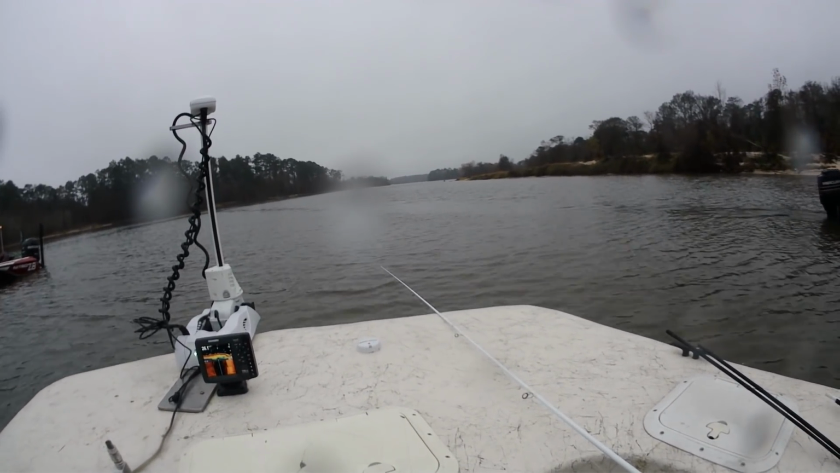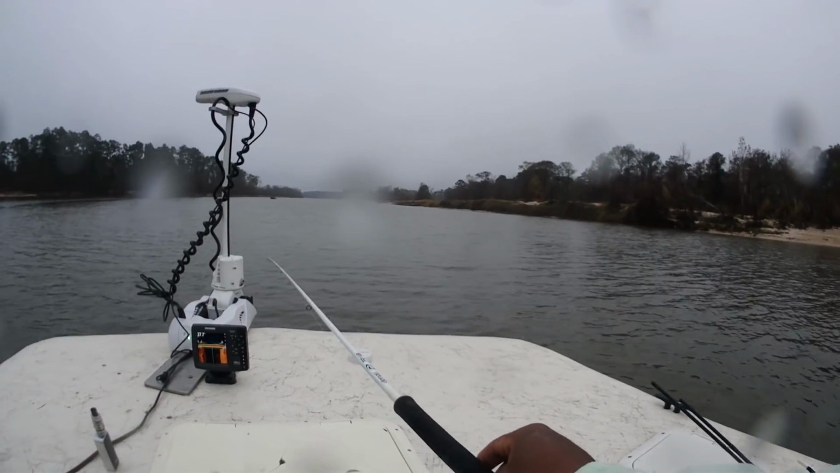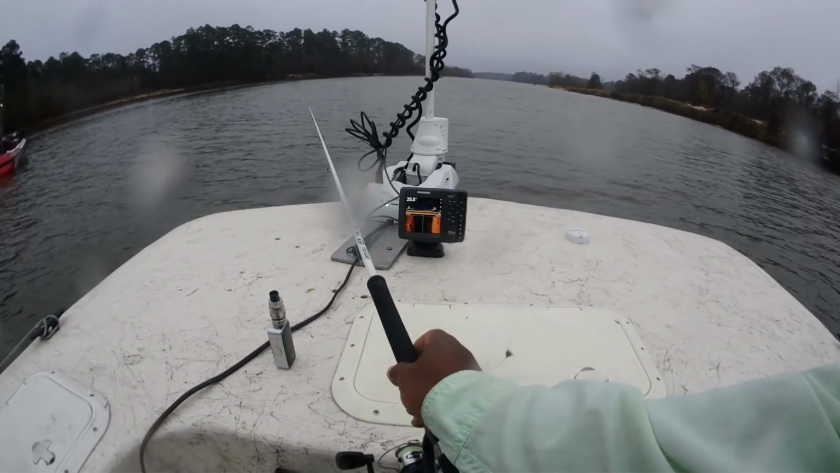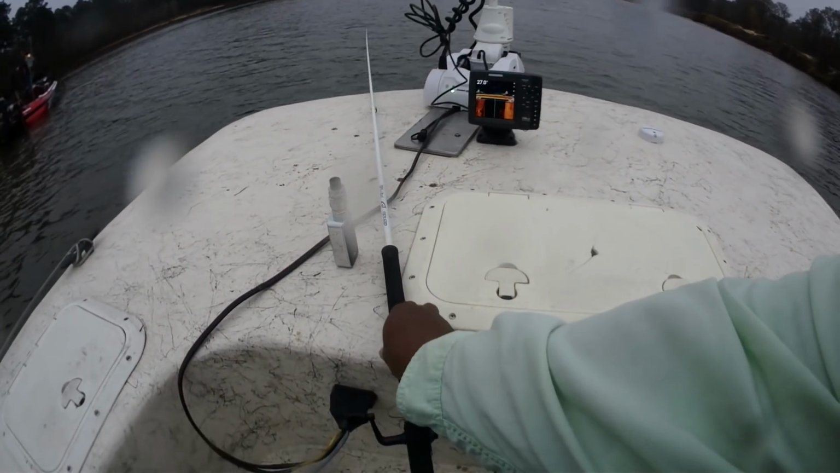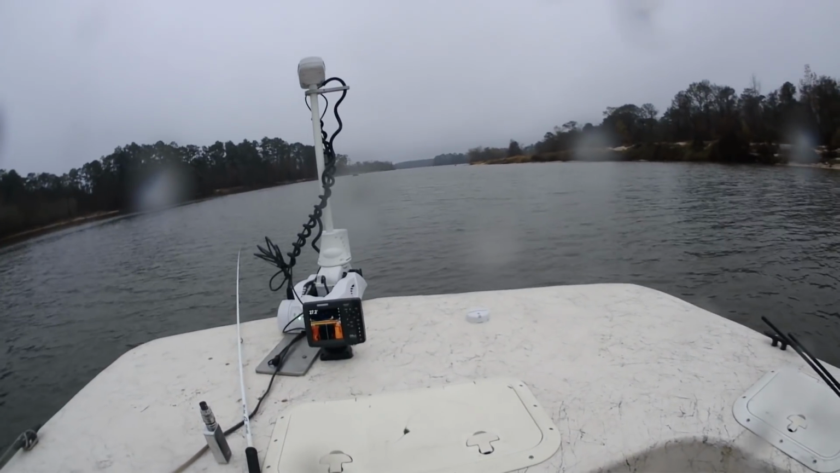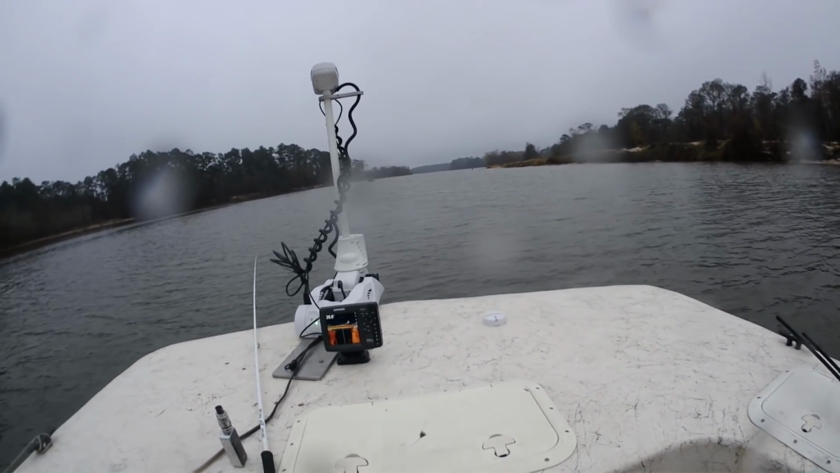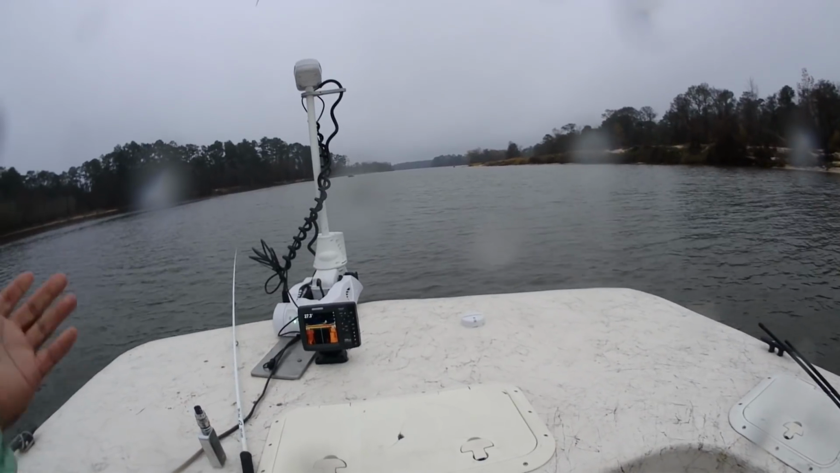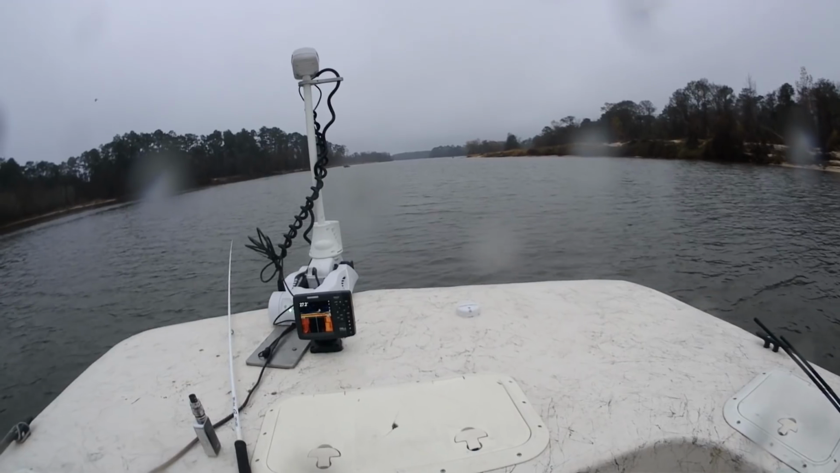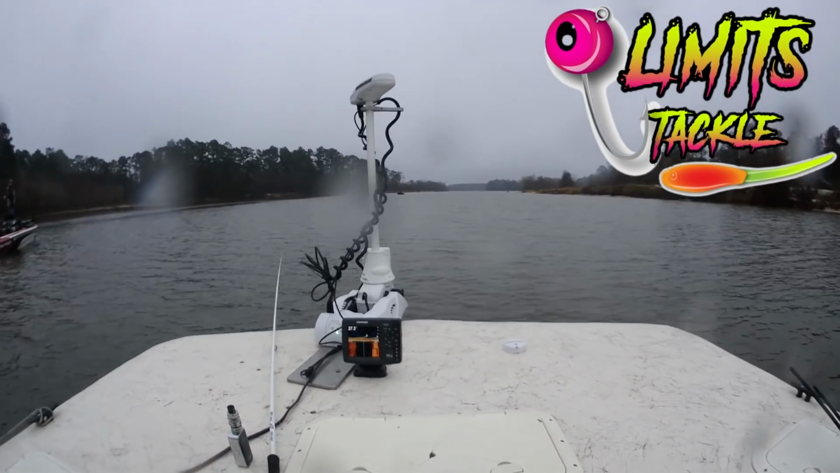That's what I figured. So guys, what I'm doing is just dropping that tandem down to the bottom, coming up about 2 cranks. Now I will tell you this, you have to pay very, very close attention to your rod tip, because these fish are, and like I've been saying for the past 4 or 5 months, there's just so much bait in these lakes.